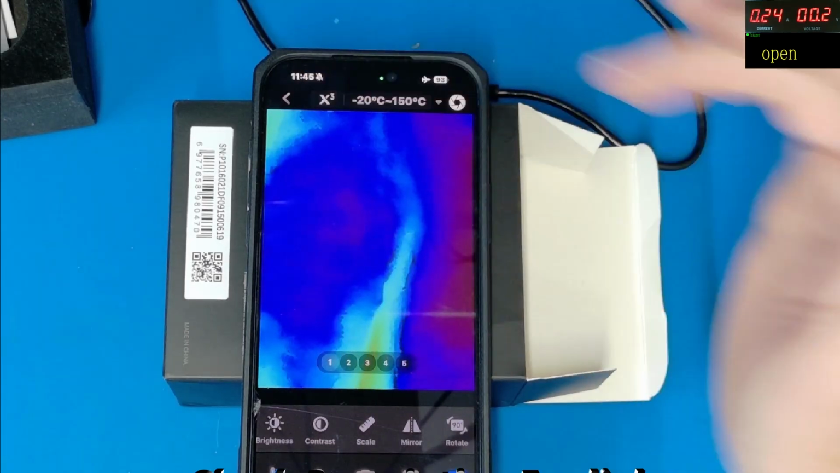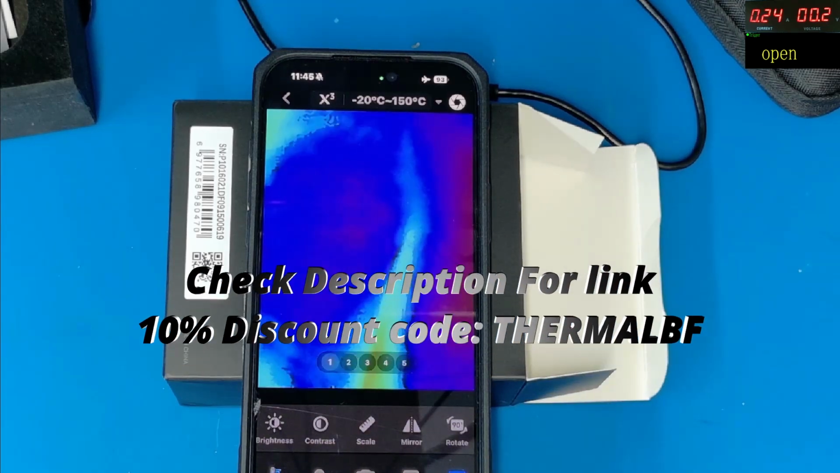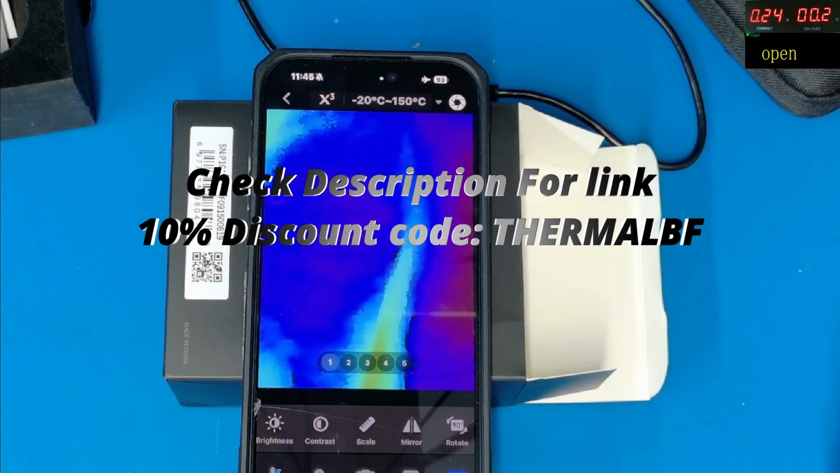We've also got an enhancement with the X3. This will give you an image and resolution enhancement. So we'll leave that turned on for now.